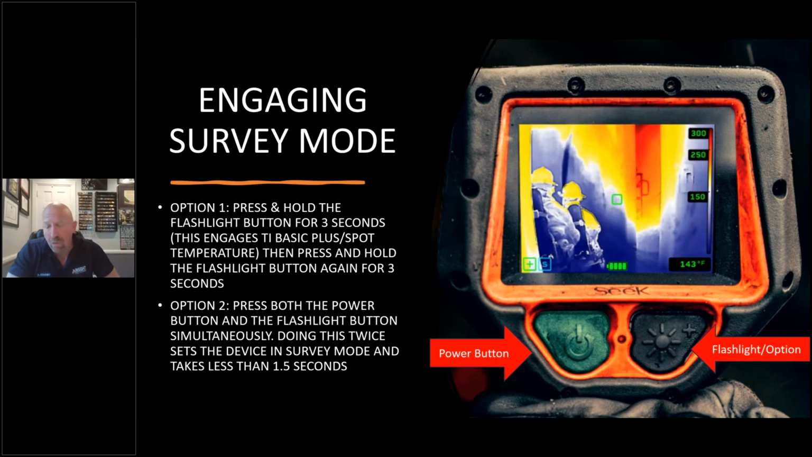Option one, we press that button to the right that has the bright looking star or sun on it. That's the flashlight button. It also, if you notice, has a little plus symbol, which means I'm going into TI Basic Plus. I can press that button and hold it for 3 seconds and wait on the spot temperature to show up, which those of you who know me know I don't particularly care for the spot temperature. Then I press again for 3 seconds, and then it will switch to survey mode.